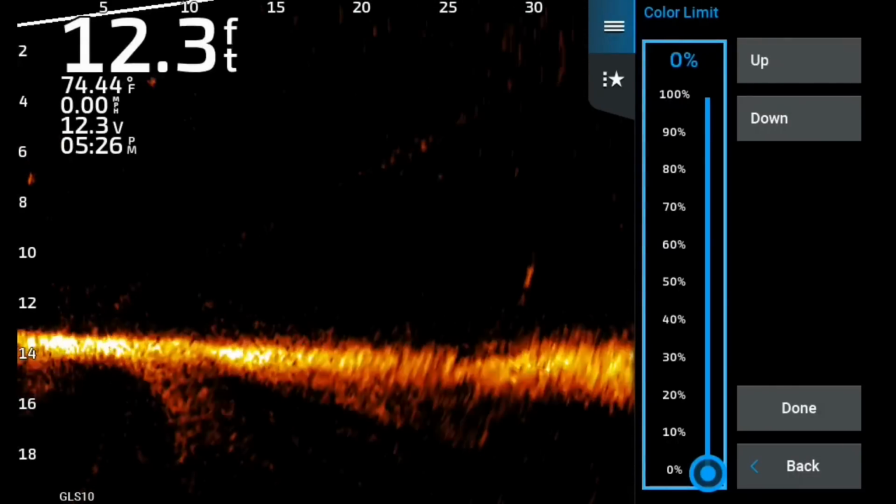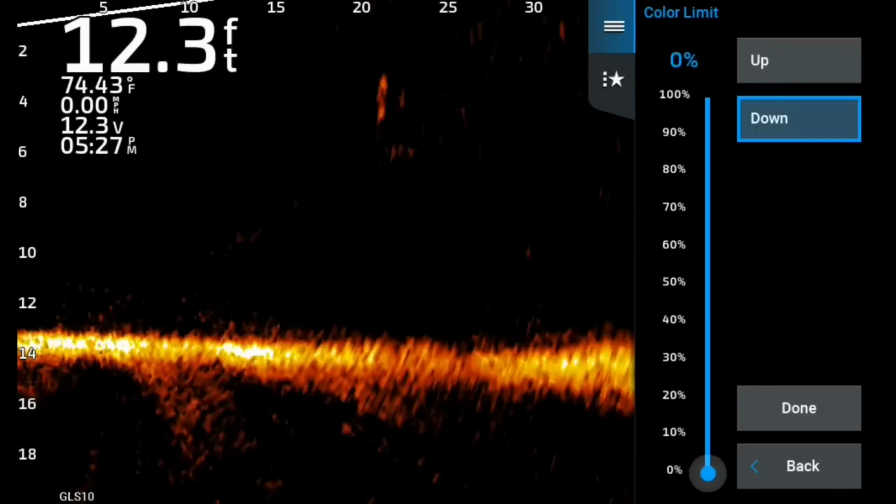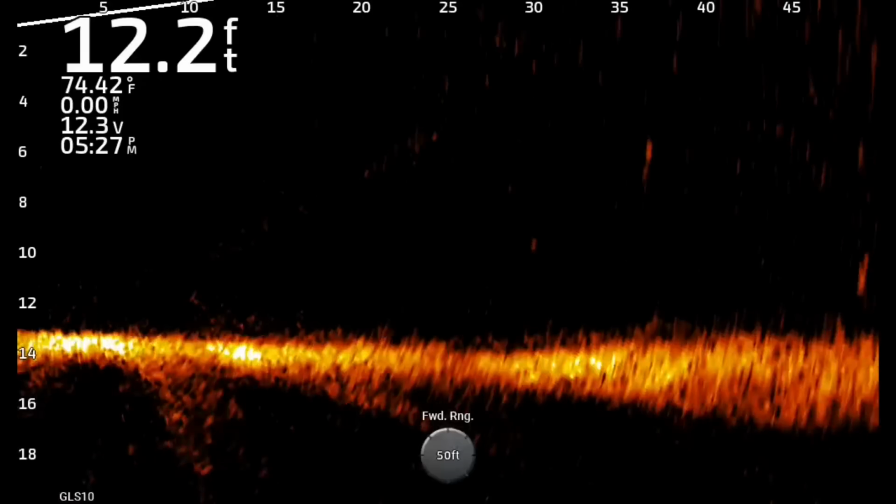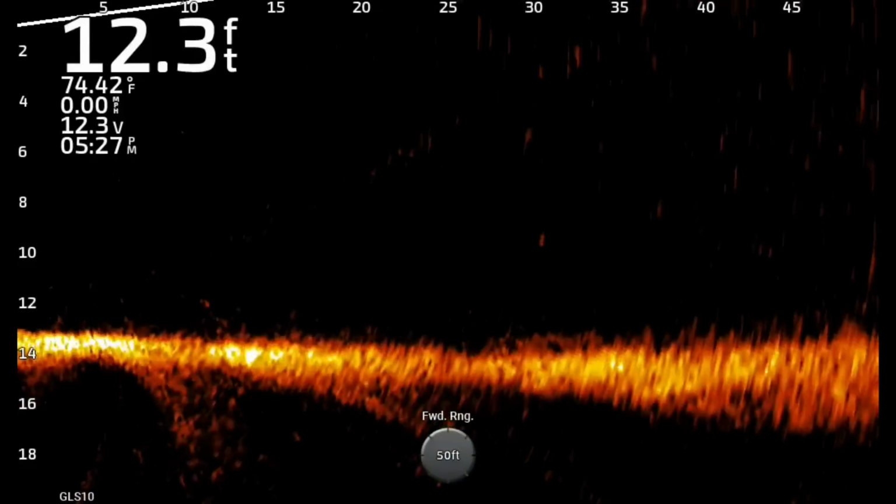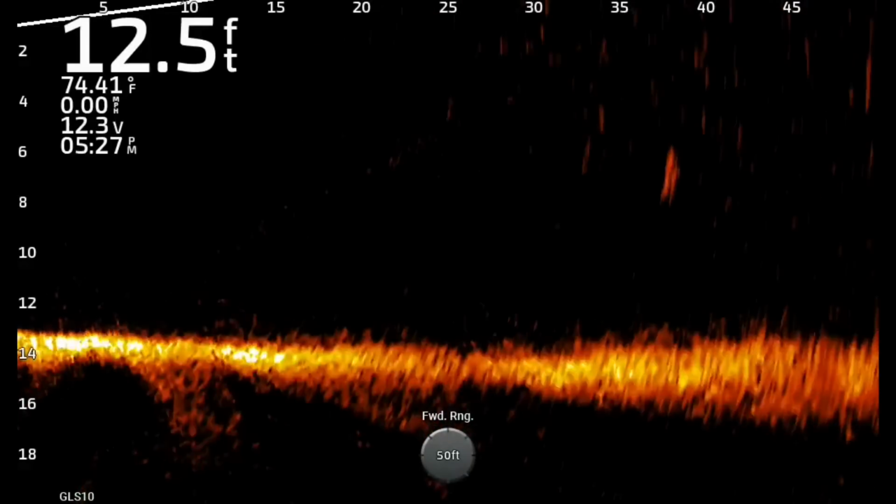So notice as I dropped from 40 to 0 on color limit, nothing changed. Nothing happened to the screen. It looked almost identical, and I was like, wow. So maybe I've been missing something, but boy, you're going to really see it in a few moments. But first, let's get into this.